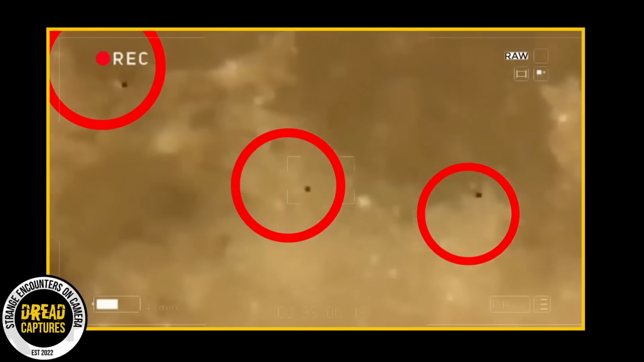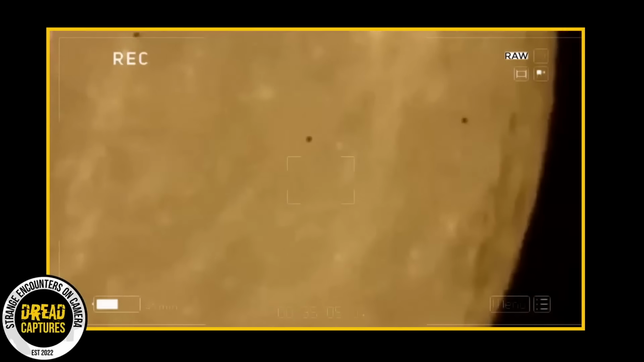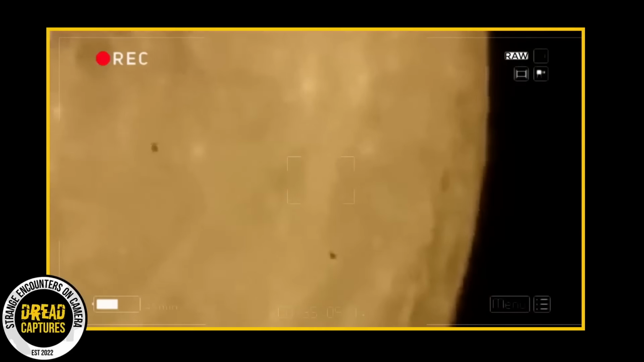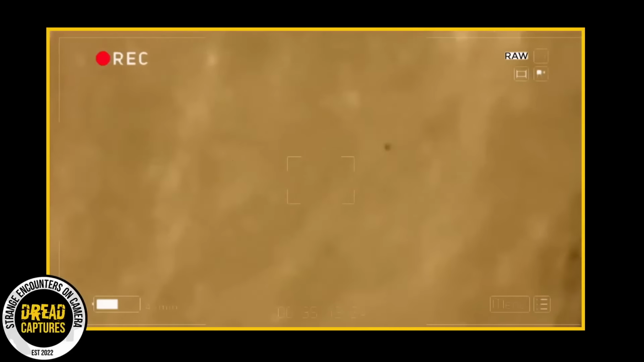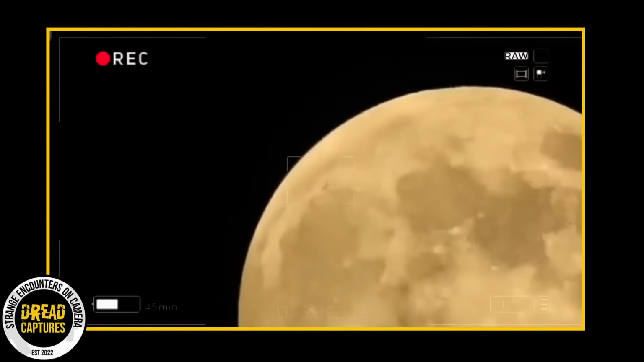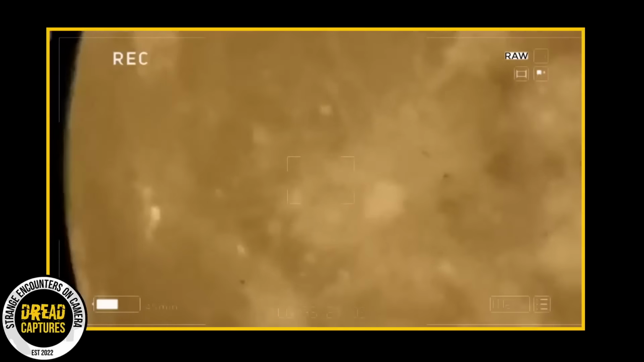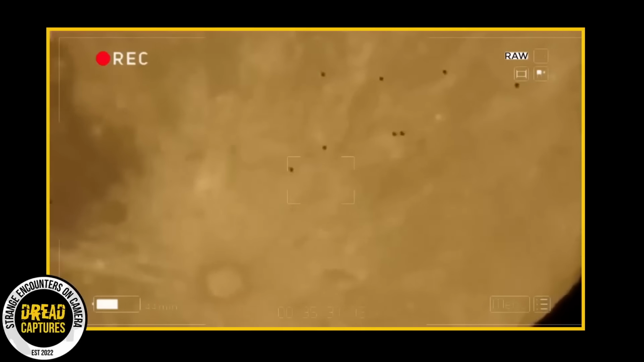Filmed by a man named Andre on a clear night with the full moon shining bright, he spotted some weird stuff in the sky and just had to film it. He's got a powerful telescope and a sharp camera, which is how he got such great shots of the moon, even from way down here on Earth. Then, out of the blue, these 3 round spots show up over the moon, lined up in this perfect row. But that's just for starters. Pretty soon, there's more of these things, just popping up like they're being scattered across the moon.